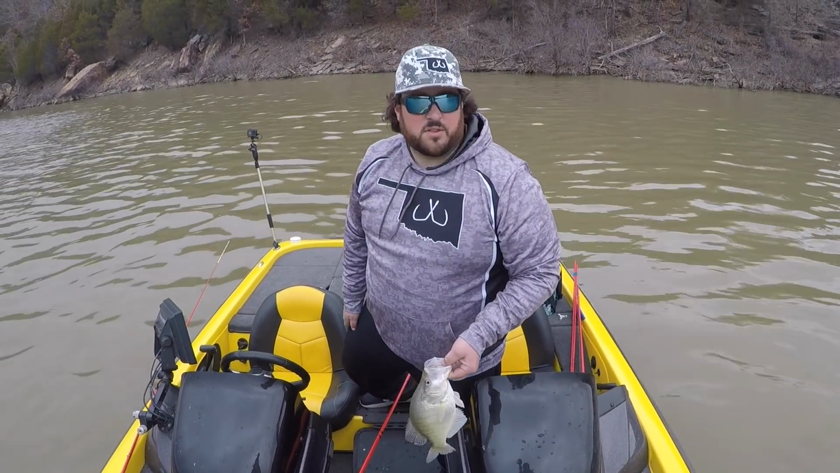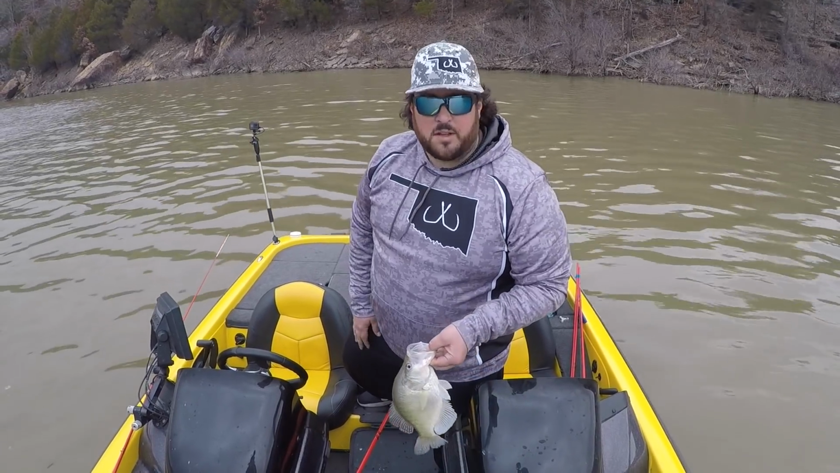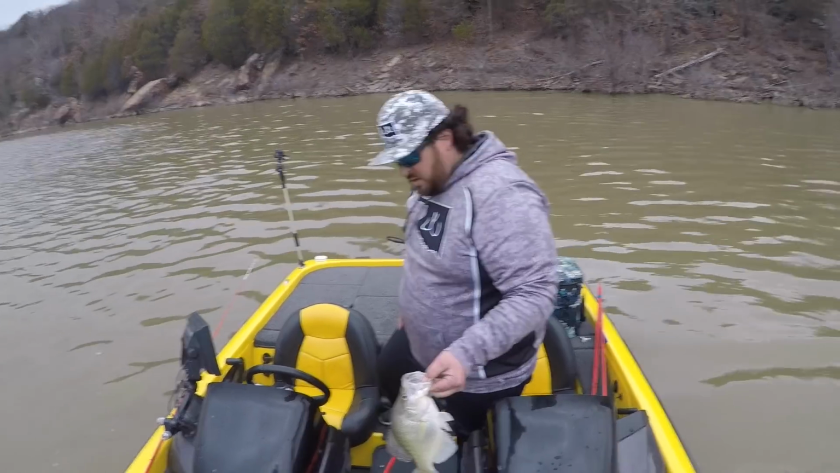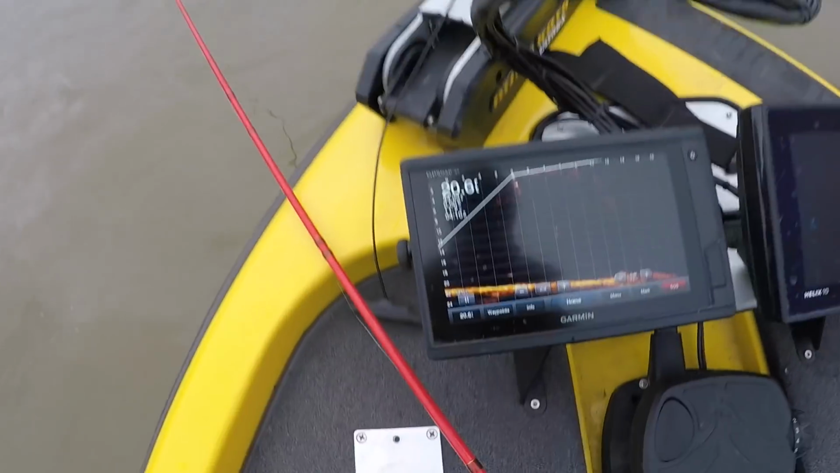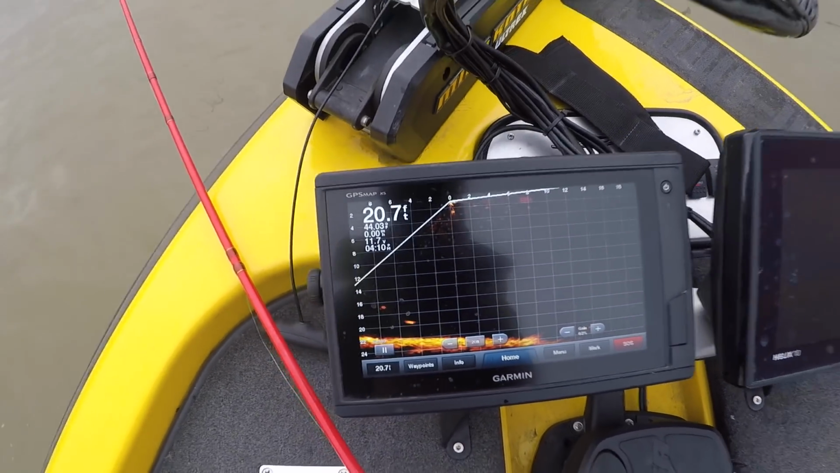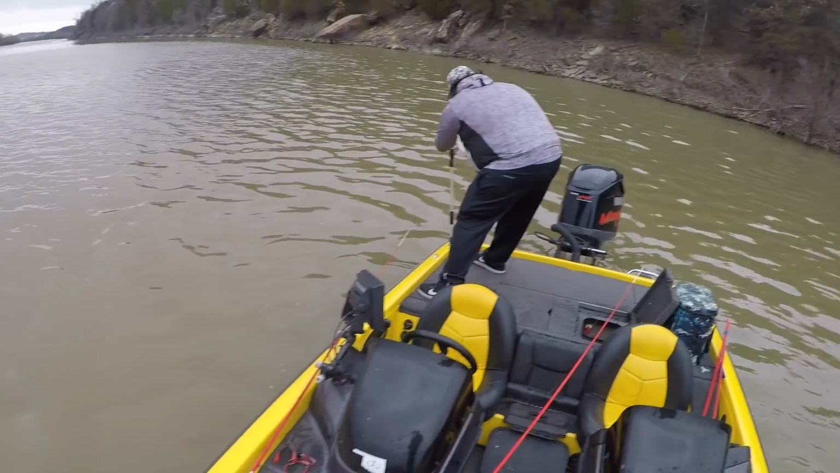Feel good about that? It feels good. Finally catch a really good one. We caught a lot of good ones today, but that's a nice one right there. Caught that fish in 20 foot of water. You can see another good one there too, about 10 foot down.